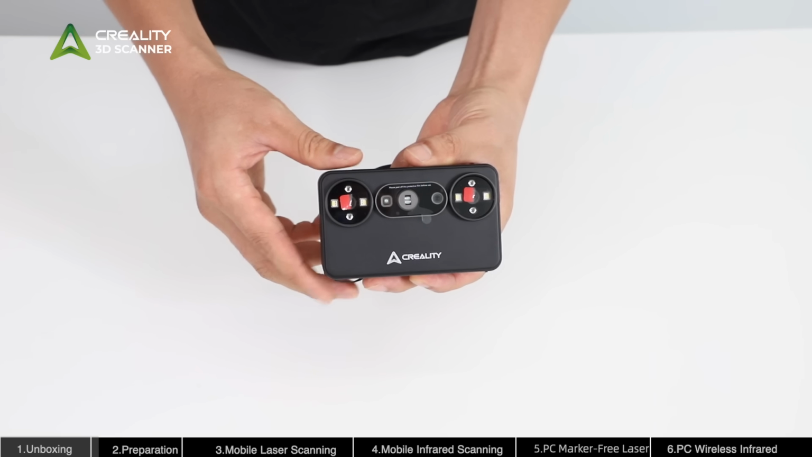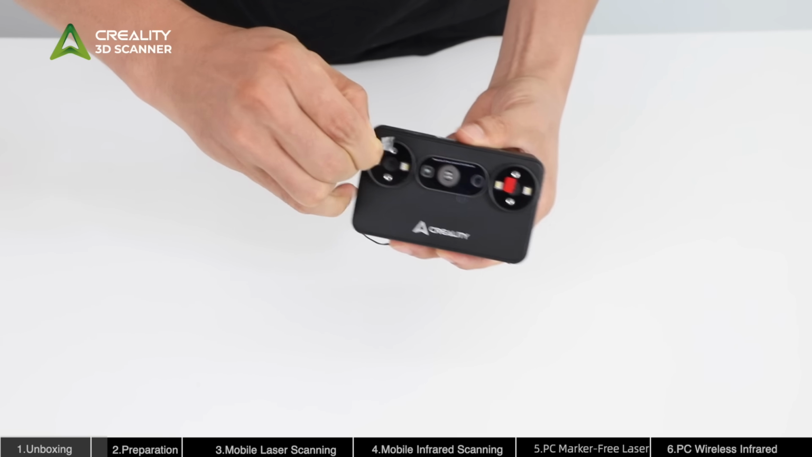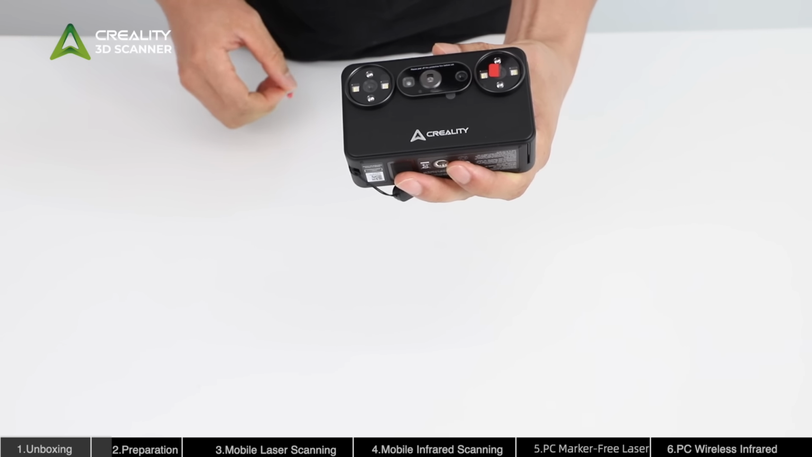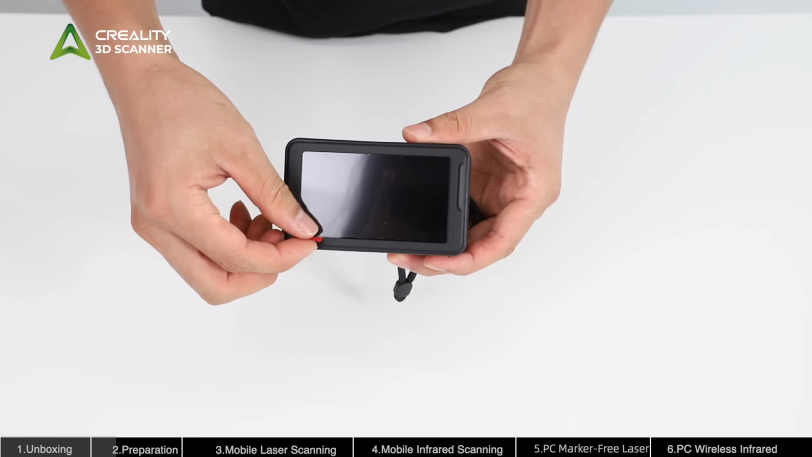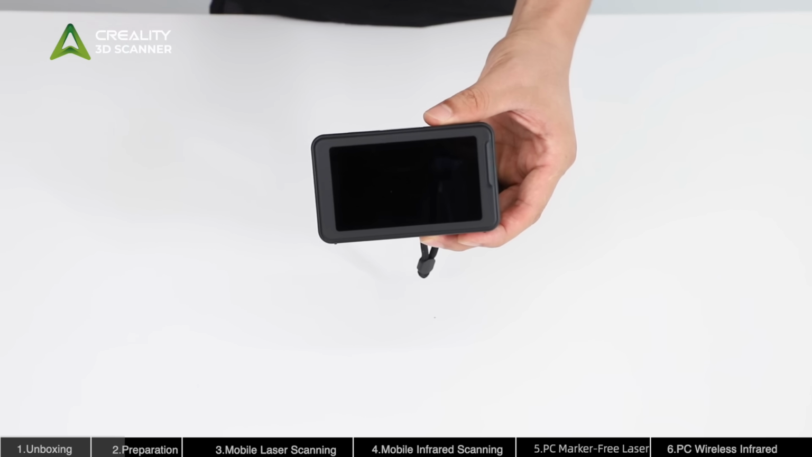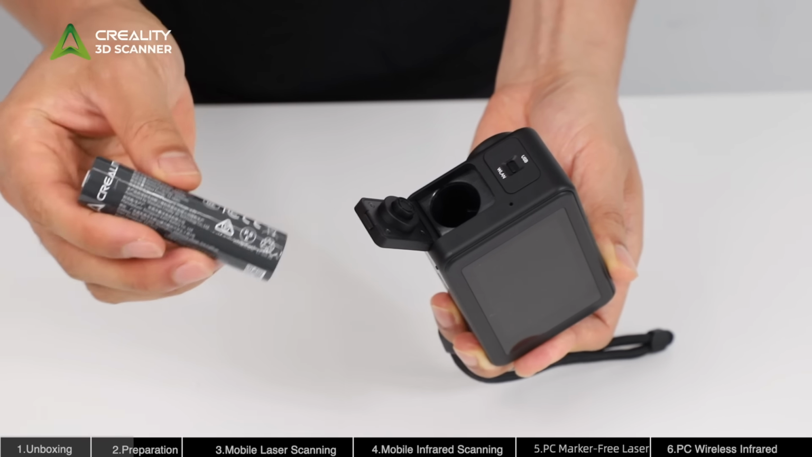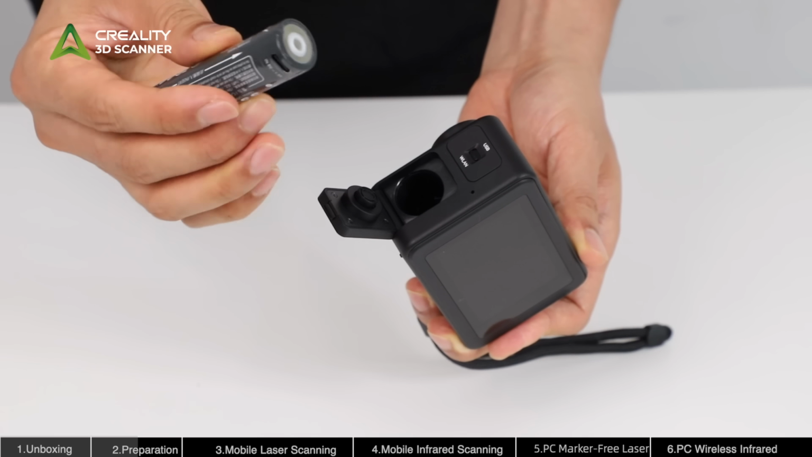Please remove the screen protector to ensure a better viewing experience. Before scanning, make sure to remove the protective film from the scanner lens. Leaving the film attached may affect scanning accuracy and the final scan results. A click sound indicates that the battery has been installed successfully.